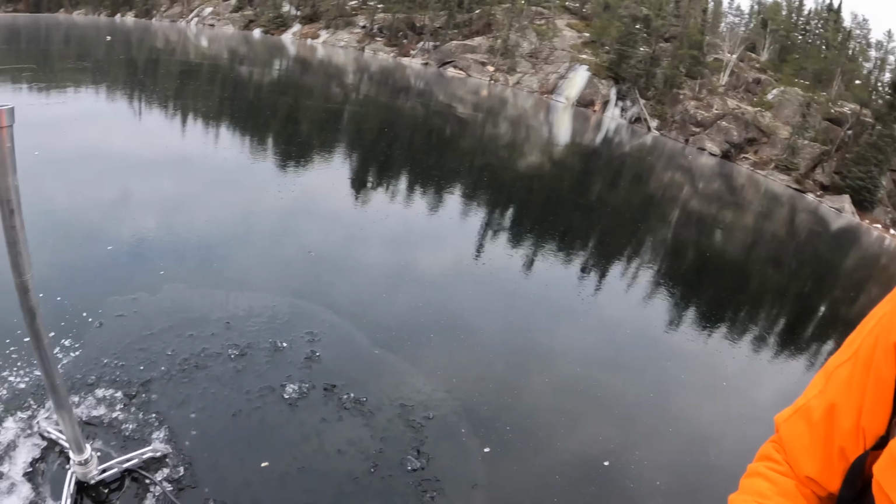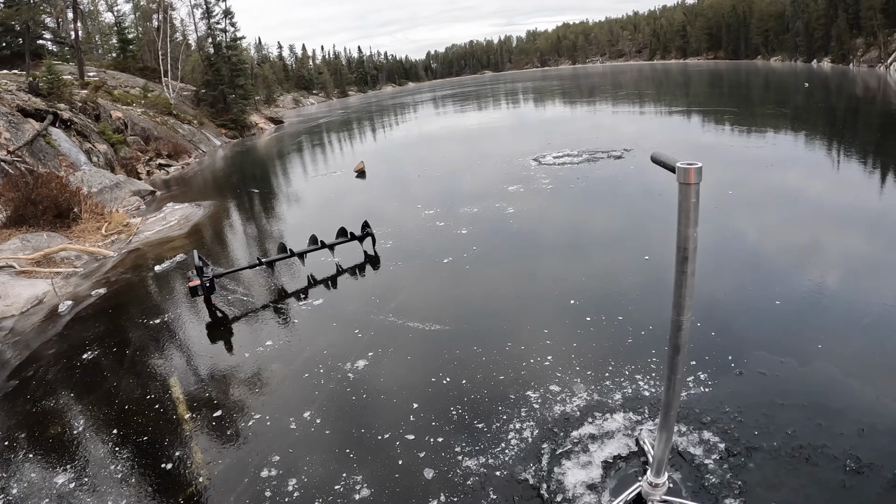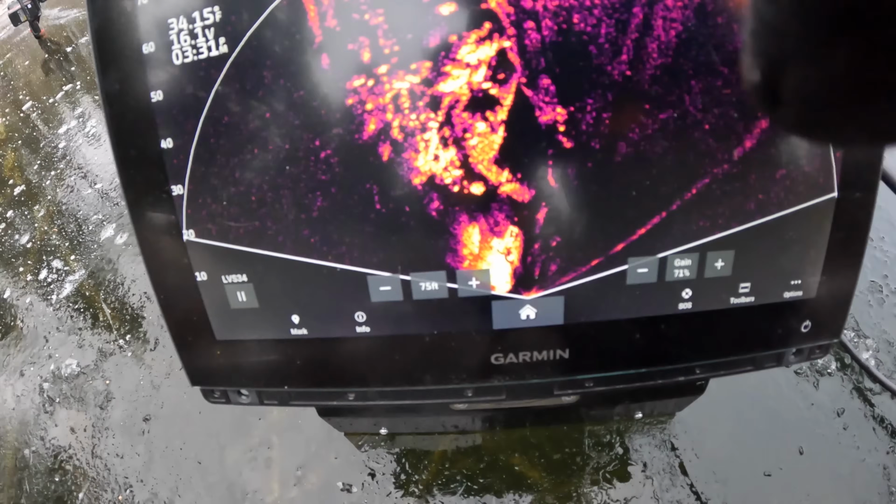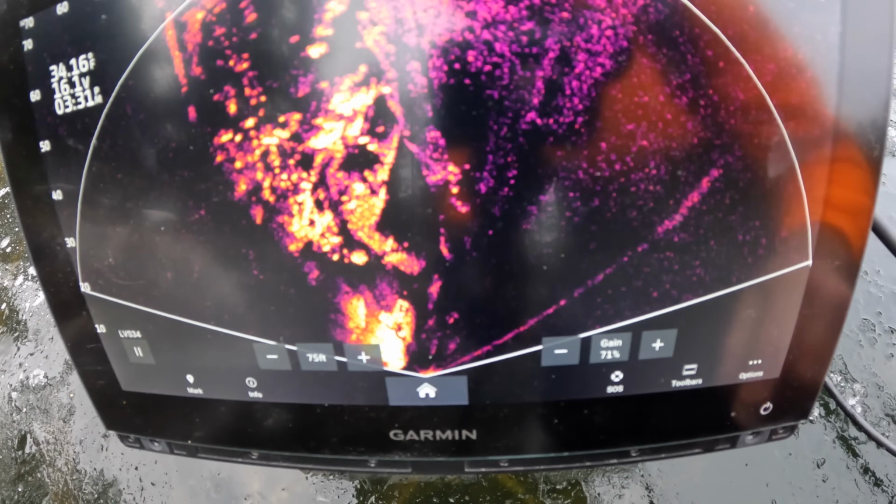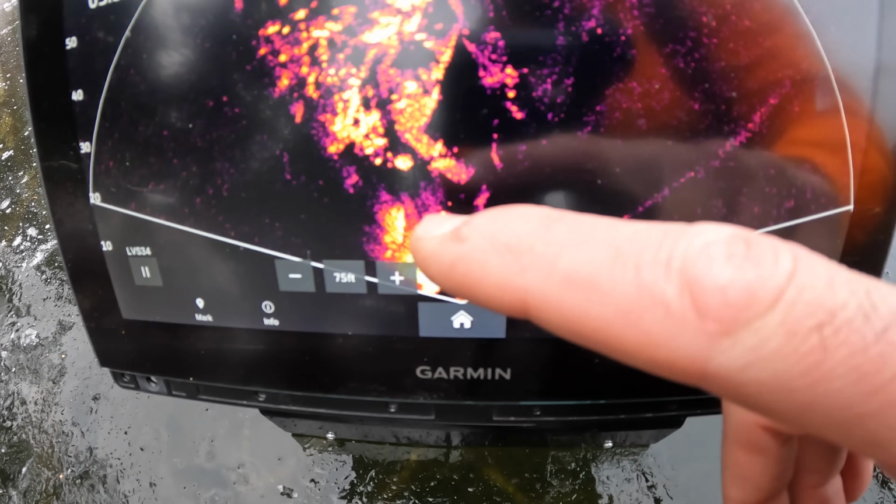I've got it pointing this way. Everything's shooting that way. Before I fire up the screen recording, I'll just show you here. So, right where we are, this is this little beaver house.